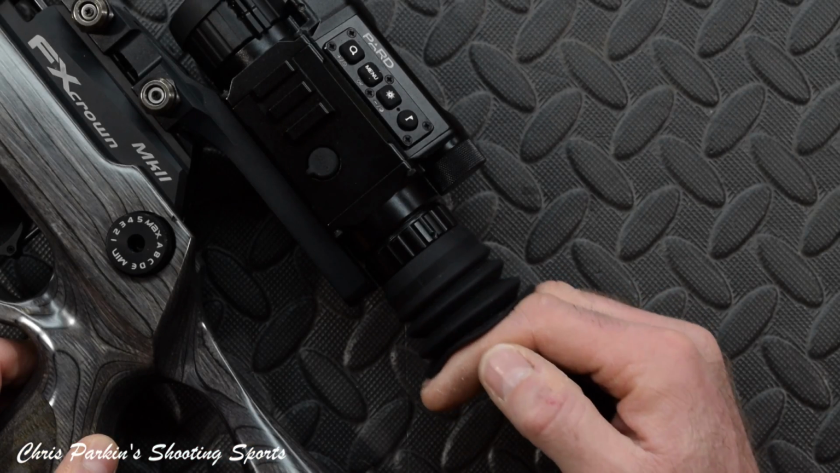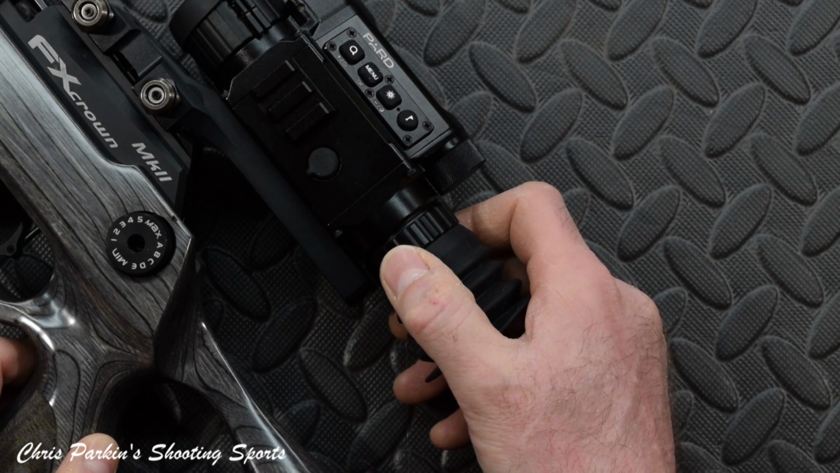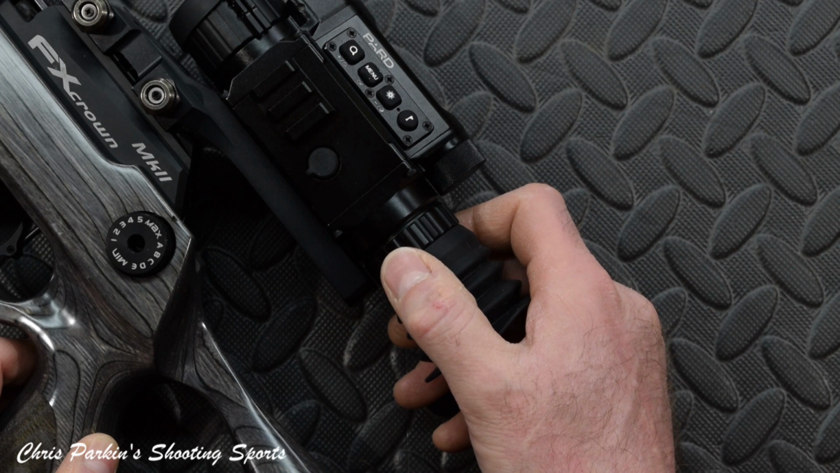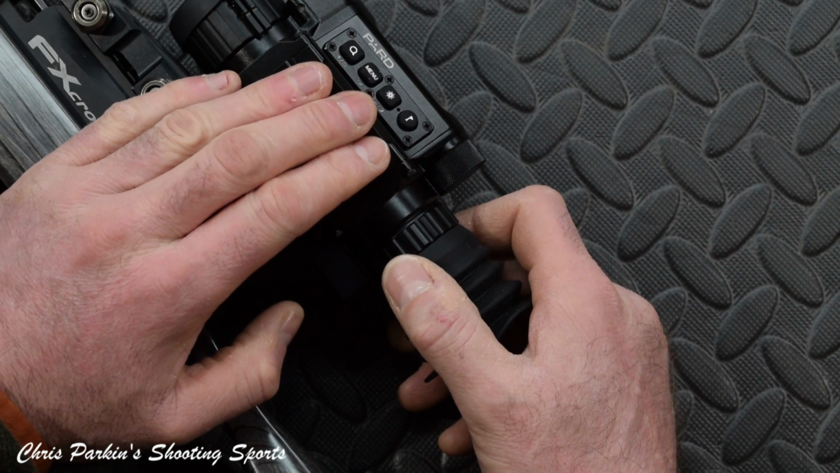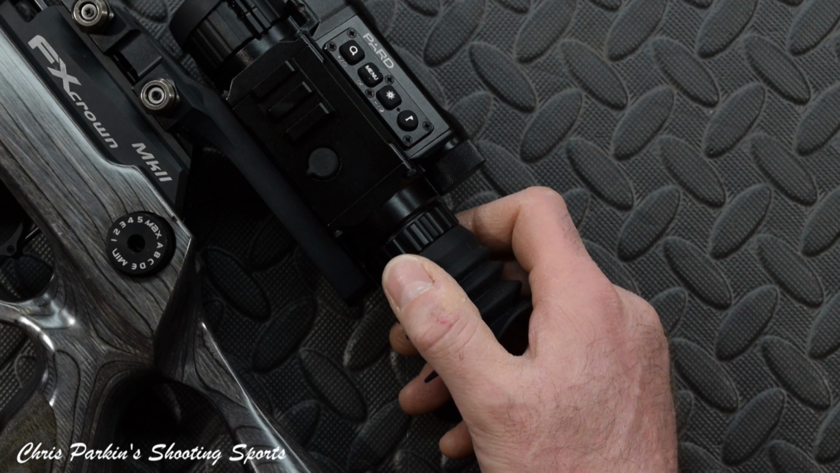The rubber bellows on the back here protects your eye from recoil, and twisting the whole eyepiece gives you a sharp focus on the screen. This allows fantastic access to all the menu structure, controllable through the 4 top buttons here, and in use gives you immediate access to things like remaining battery charge, etc.